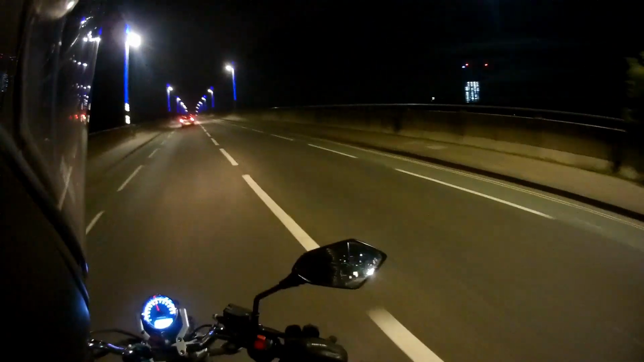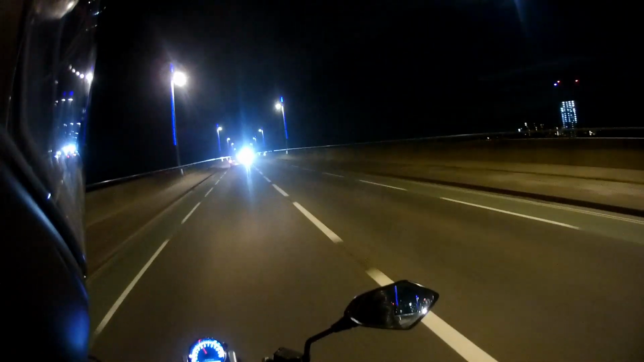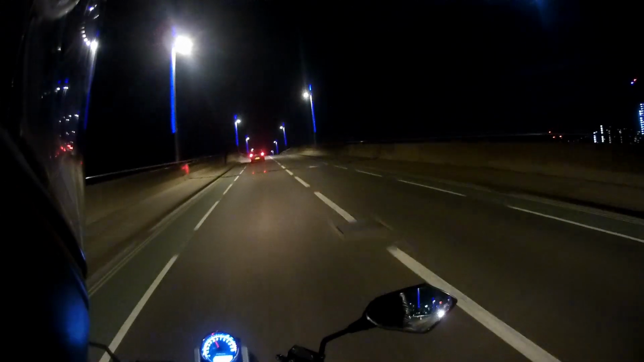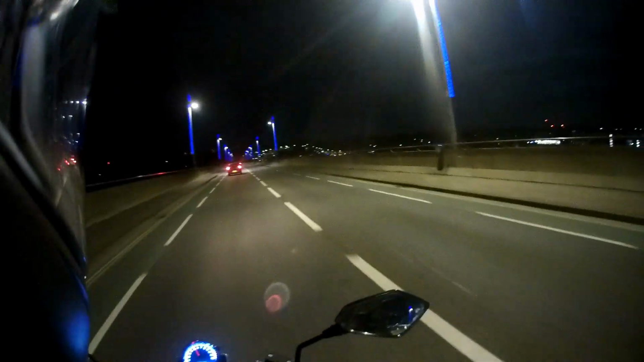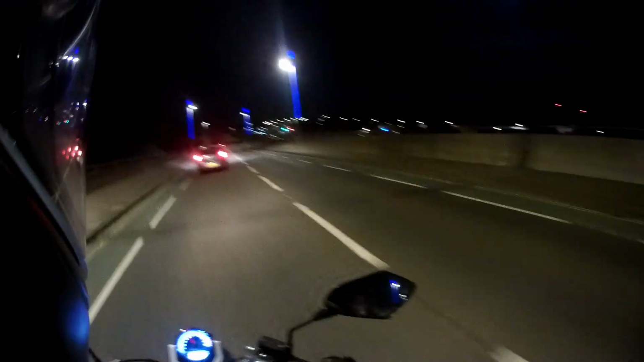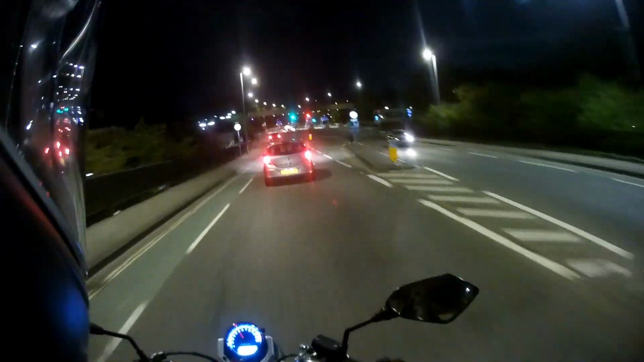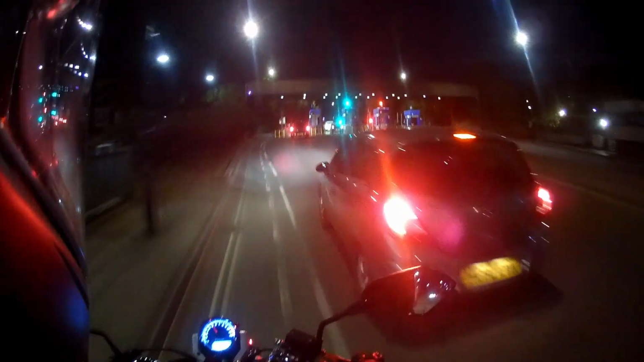Going for a nice night's ride in Southampton. Always has confused me when they put these lights in. They're blue. Southampton's colours are red and Portsmouth is blue, our rivals, so a bit confusing as to why they decided on blue, but they do look nice, these lights. Oh, I'm getting a bit close to this car in front. Best slow it down a bit. There we go. Just dart through the cycle lane, just because we can.